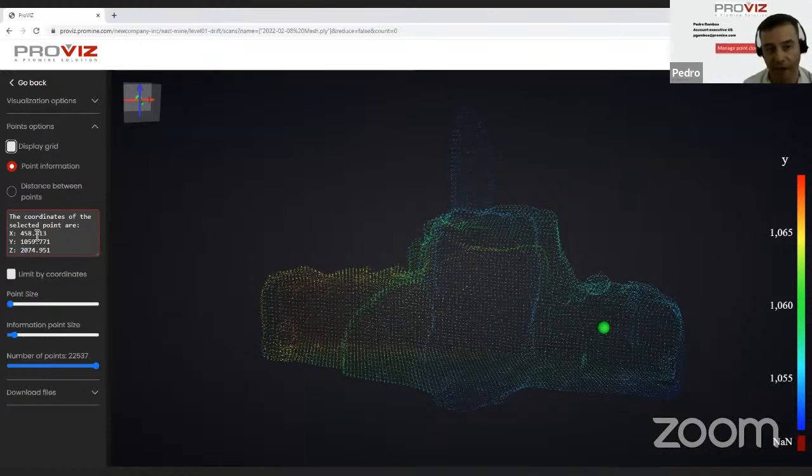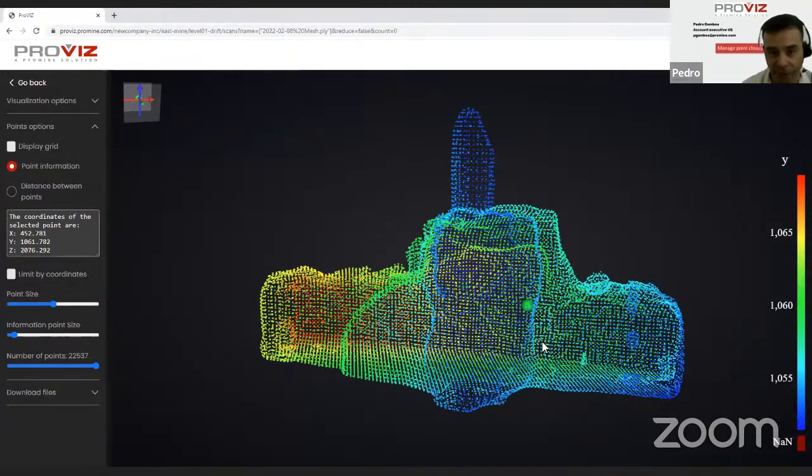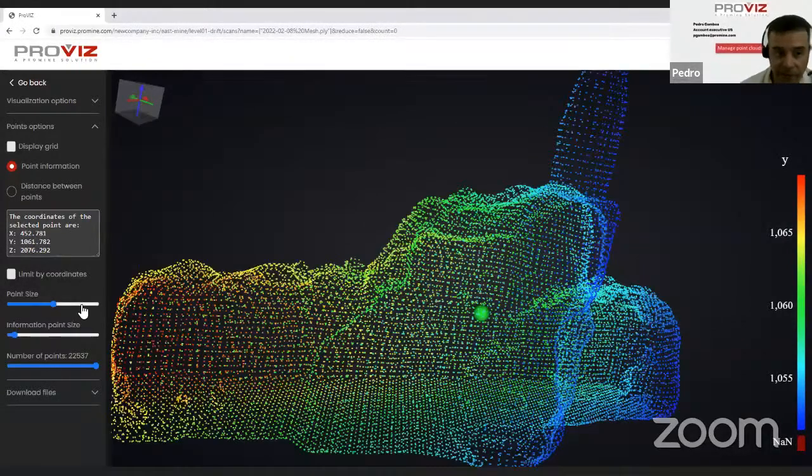In this case, X, Y, and Z values for each one of those coordinates. If I click on another point, for example, I get the information from that new point. I can also increase the size of my points. Let's say if I need another visualization, I can just increase this point size, and I can see now my points in a bigger size.